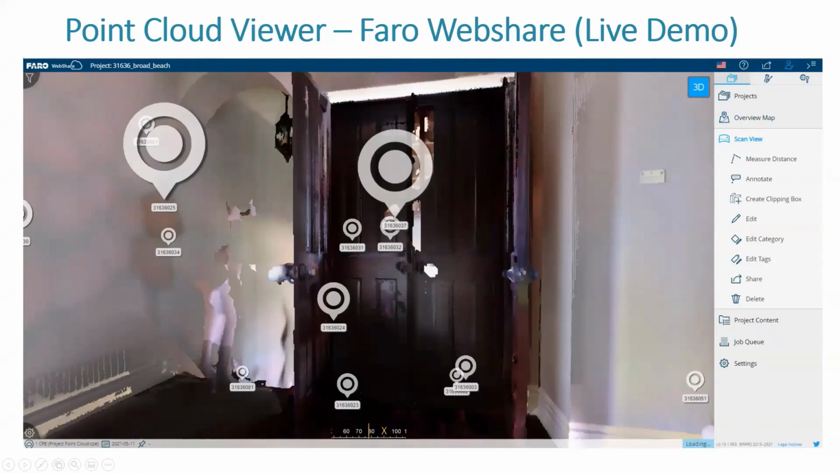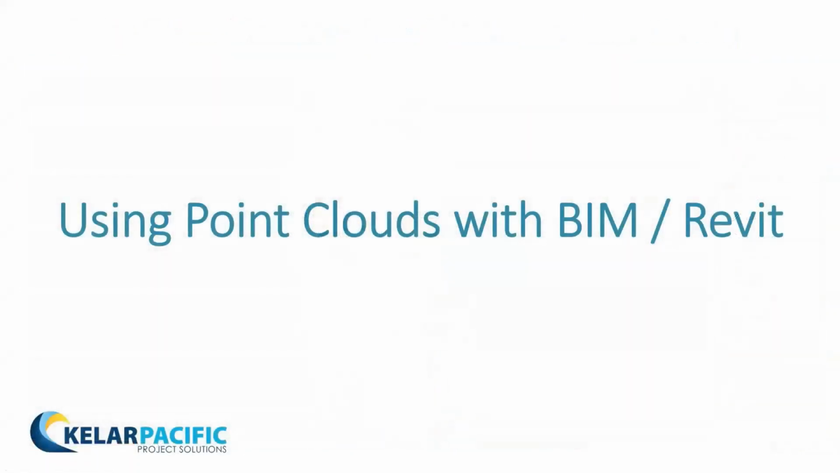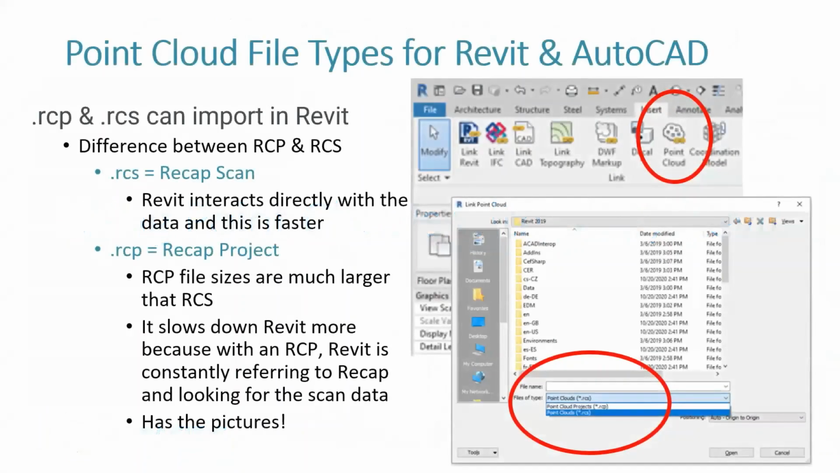Next one. All right, now we're going to get into the real technical stuff, using point clouds with BIM, and in our case, it's Revit. It's really working with Revit. So we mentioned two file types that work well with Revit. It's really your only two import options for Revit, and it's RCS and RCP. Why don't you explain the difference?